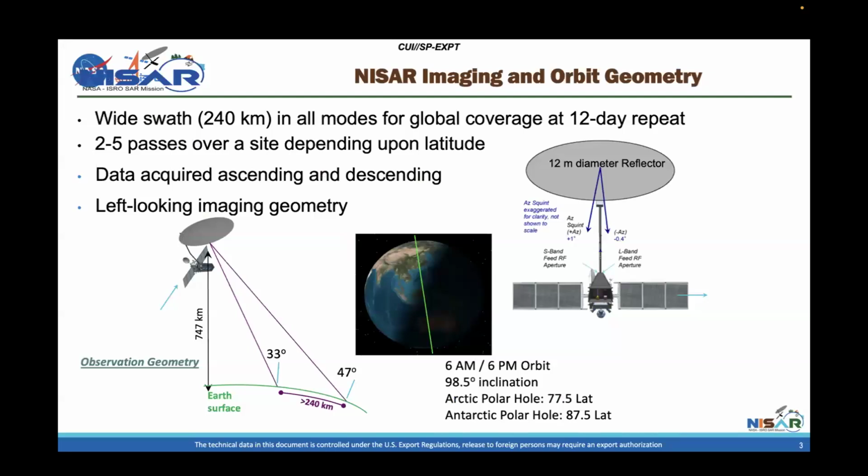I want to go over some things that are really special about this mission. First of all, it has a very wide swath. It's about 240 kilometers on all the modes. And so we're going to cover the entire globe at a 12-day repeat. So you'll be able to make 12-day interferograms anywhere. And depending on the latitude of your site, you will get 2 to 5 passes over a site over that period. We'll be getting data at ascending and descending geometries everywhere.